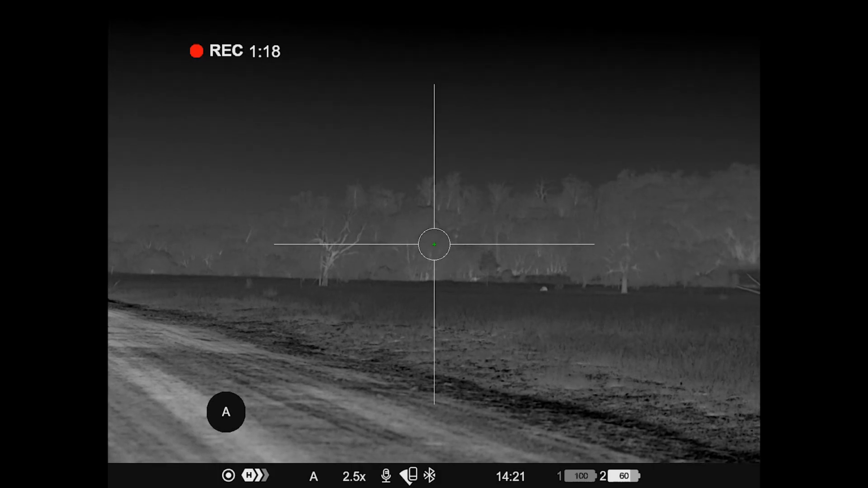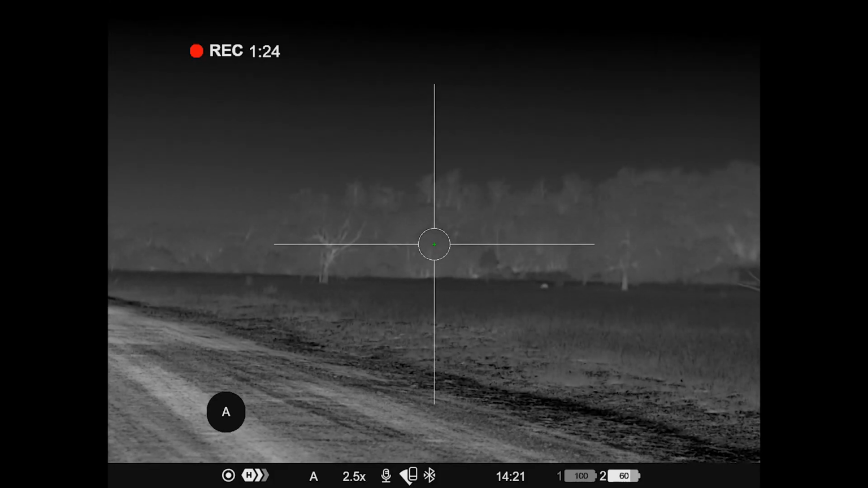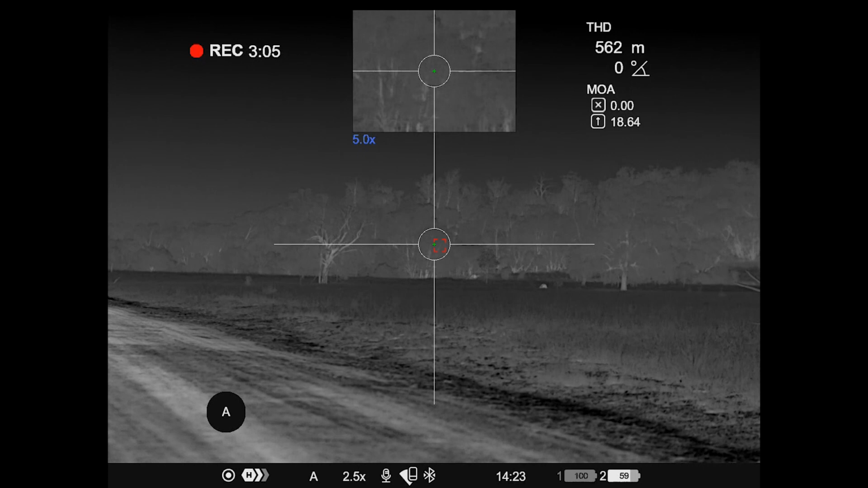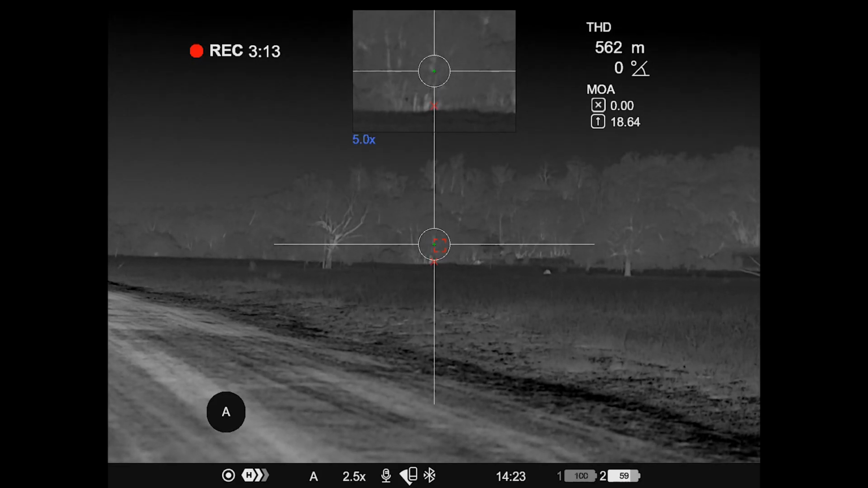Right now I'm just going to do a demonstration on what it looks like when you actually do a range find once you have saved your ballistics profile. Now I'm just going to press my range find button here. It's going to bring up my picture-in-picture and my range find mode. We're going to do a single range find there, pressing the range finder button once, and there's our suggested point of aim. Okay, so that's one way to do the ballistics calculation.